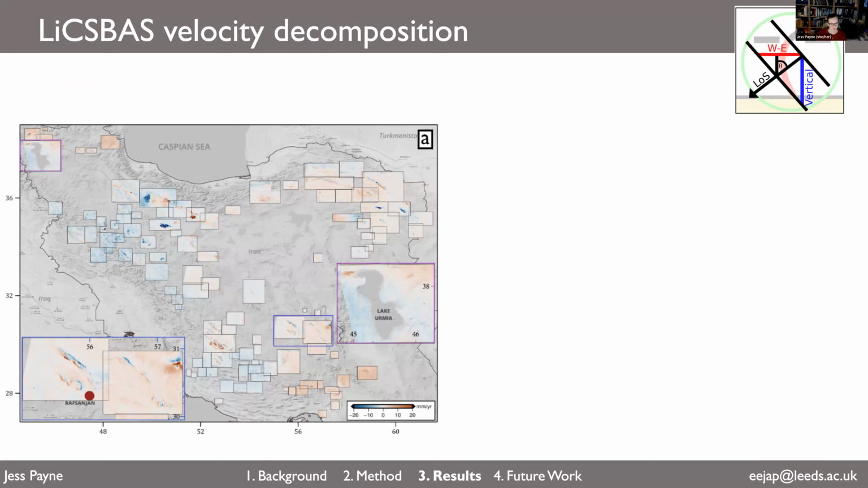As you can see, there's not very sharp features in these squares, so it's quite like gentle ramps in velocity, apart from some places. So in the bottom left, we've highlighted the Rafsanjan region, where you can see there's sort of blue and red northwest to southeast trending velocities. And what this means is the red colour means moving east, the blue colour means moving left or to the west. So in these larger subsidence regions, you're getting some inward collapse into the centre of the subsidence region.